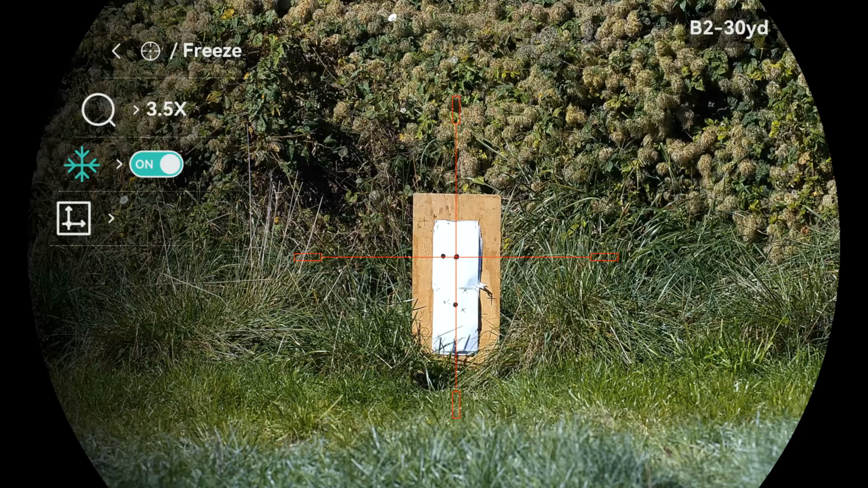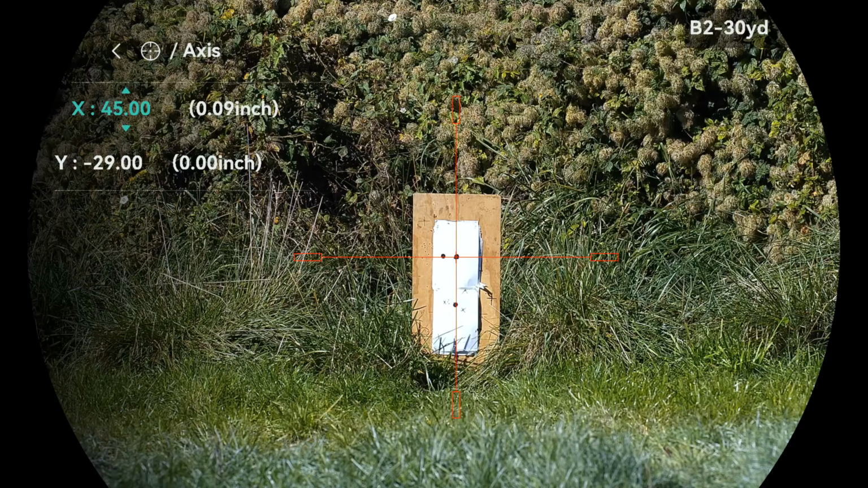So now I go down to the X and the Y, and I click on that, and then I scroll down and up. You can sort of see how it moves across here backwards and forwards. So that's the top one. I'm happy with where it is there, so I just leave that there. One push goes to the bottom one, and you can see that it does the same thing with that horizontal line.